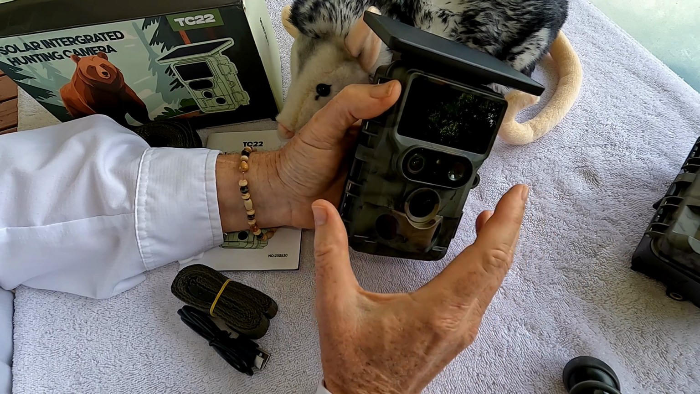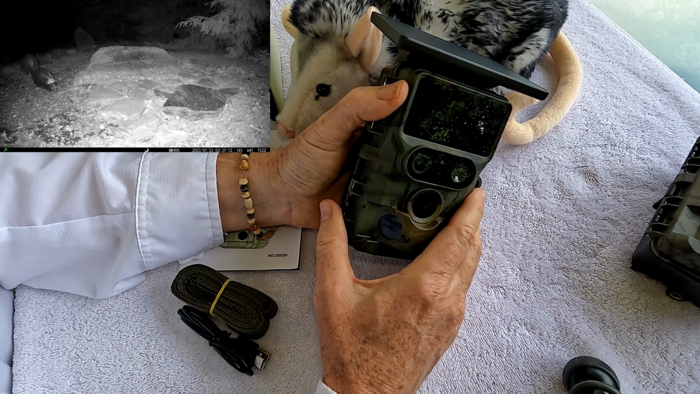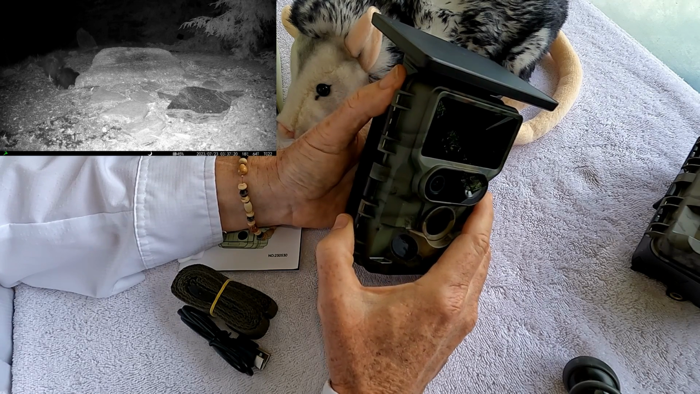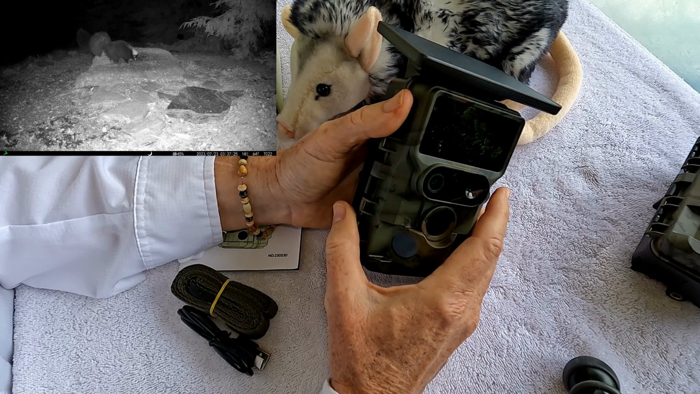So both of these cameras do an outstanding job of getting you quality pictures and video at night close up, and also do a good job at long range. And I've had this out for about the last 10 days now checking it out. So as always, the proof is in the pudding, and I'll show you tons of examples.